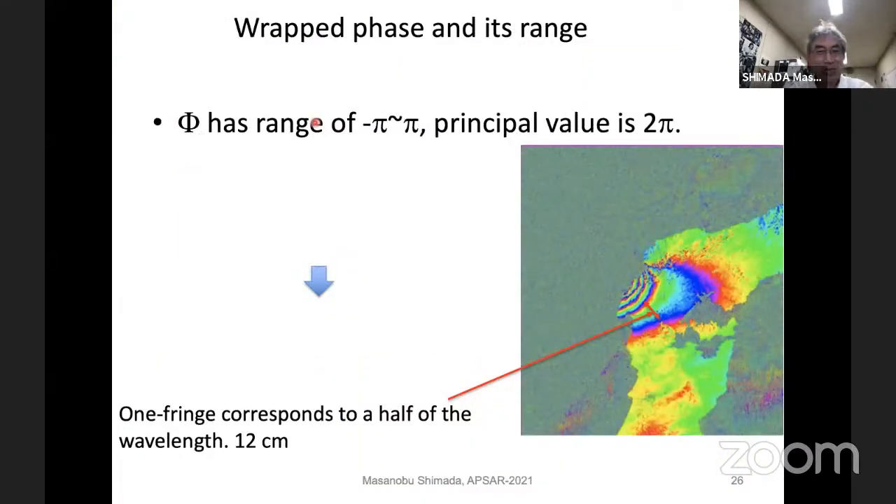And this one is a close-up of the image. This is a zoom up of the North Peninsula. As I mentioned, from this color to this color corresponds to half of the wavelength. We use L-band, with a 24 centimeter wavelength, and this is half of the wavelength, 12 centimeters.